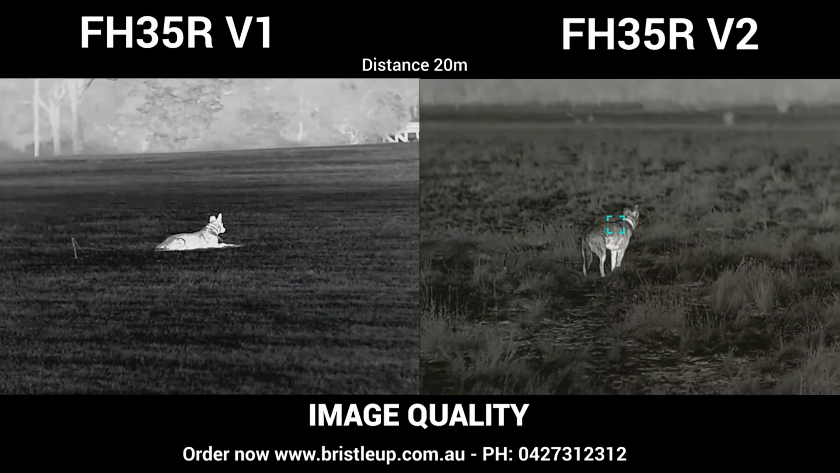Alright, what do we have over here? A little dog. Might be a fox, eh? It's either a fox or a dog anyway. Poking on through. He's out at 127.